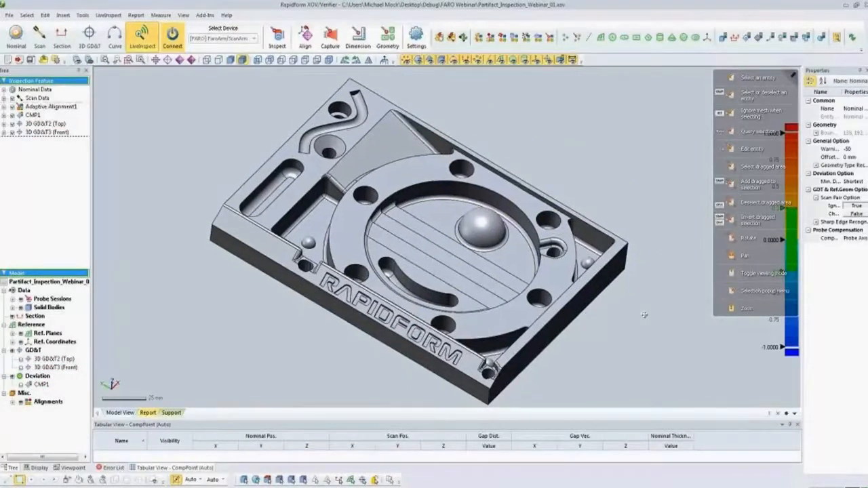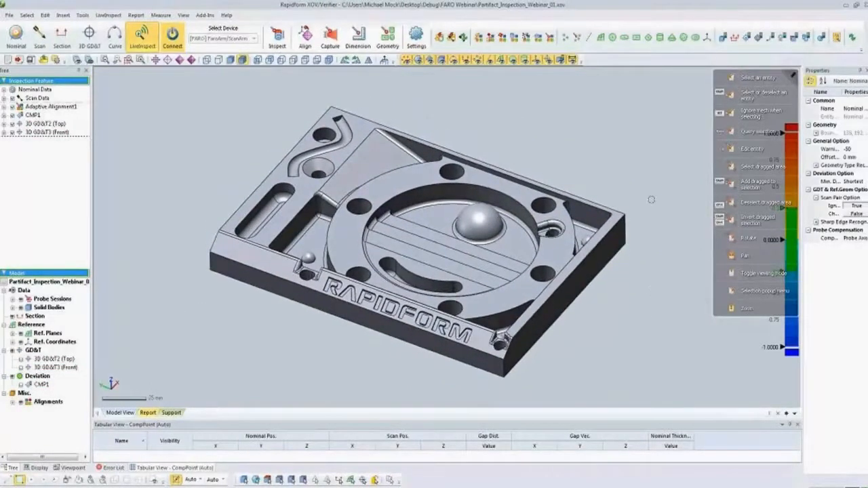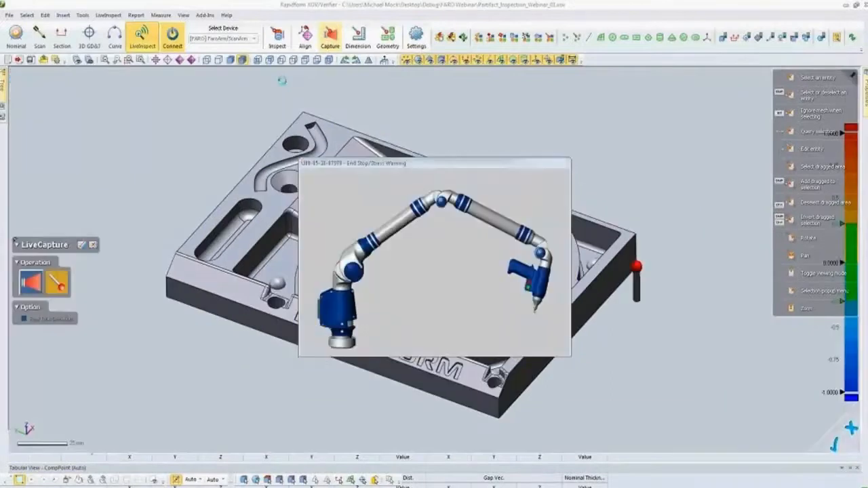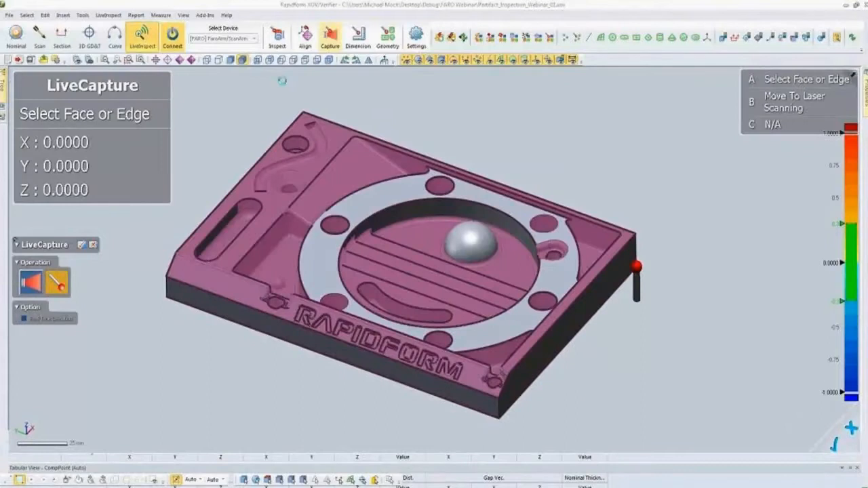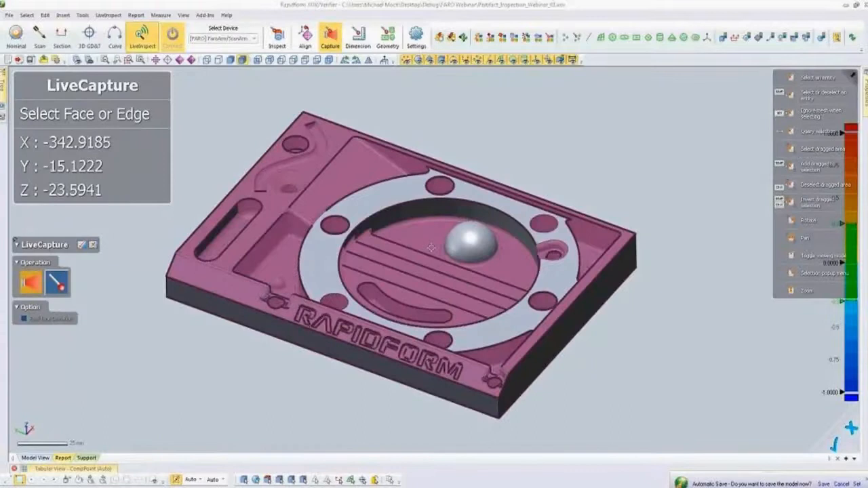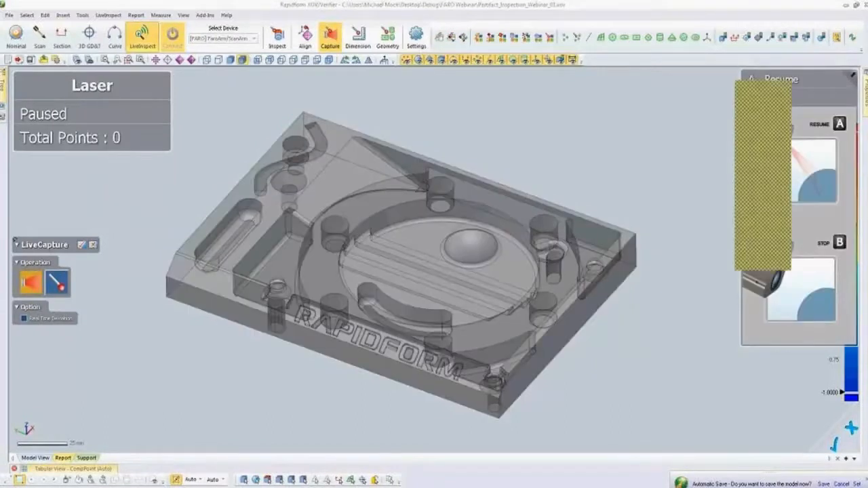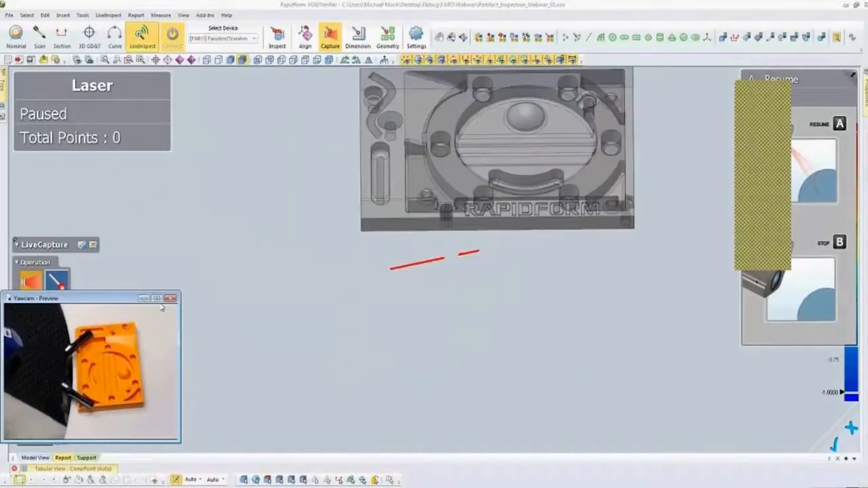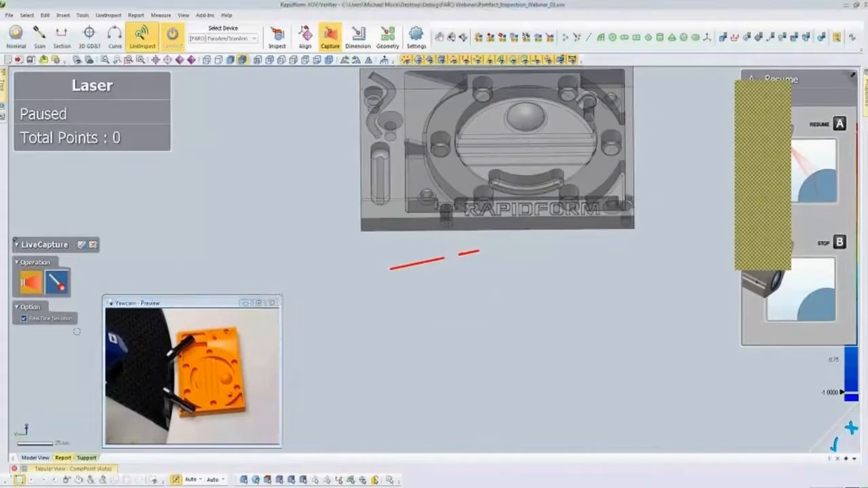So we'll turn off those other pieces of information. If we go to live capture, this is going to be how we would capture data either with just the probe tip, or we can also use the scanner on the part. By pressing the red button again, I can choose switch to scanning. I'll bring up the window again. So I can do either real-time deviation or no deviation on the part. We'll start with real-time first.